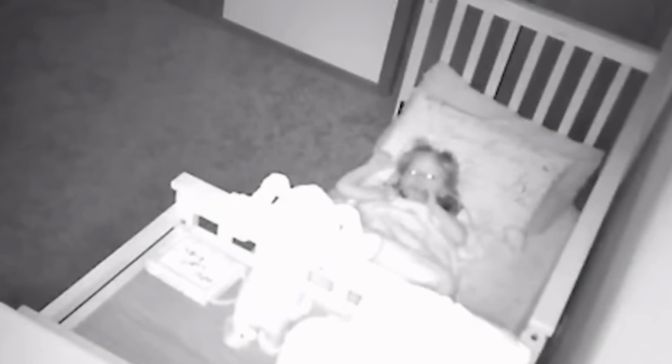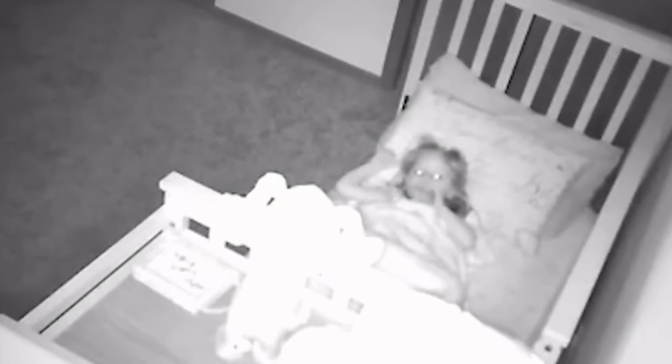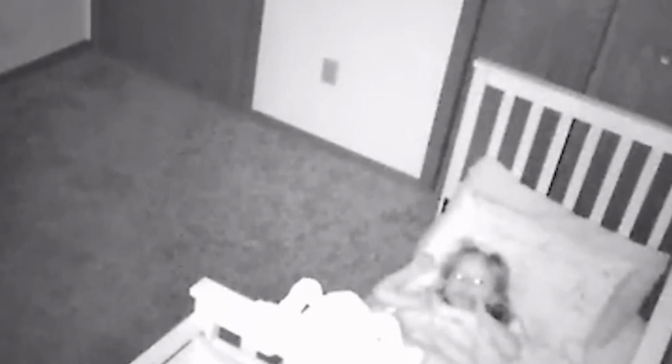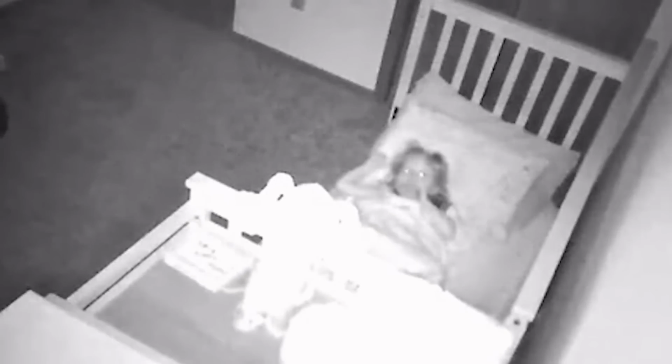One night, the mother of a daughter was notified by her camera application that motion was detected in the room. The mother, not knowing what is going on in the middle of the night, checks the monitor, only to see a scary sight. We can clearly see something running across the screen next to the kid's bed. Even the motion camera moves a bit, following the figure's movement.